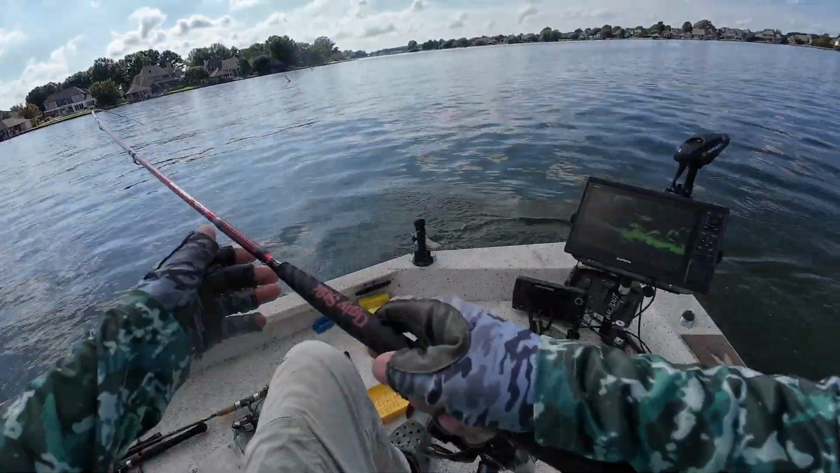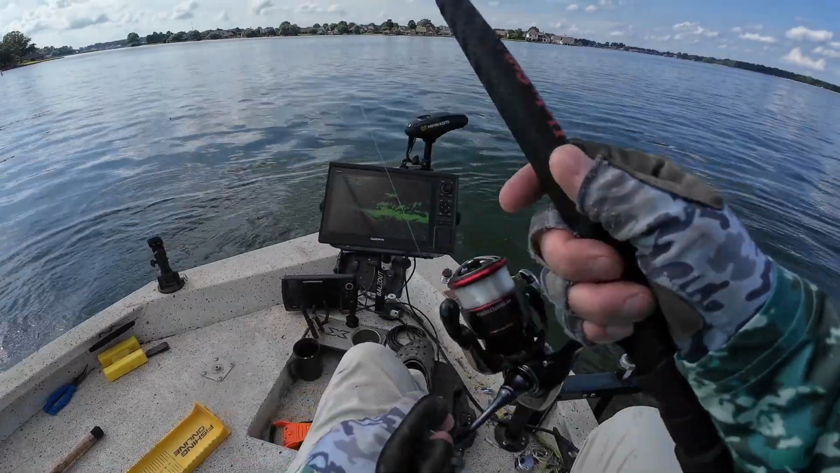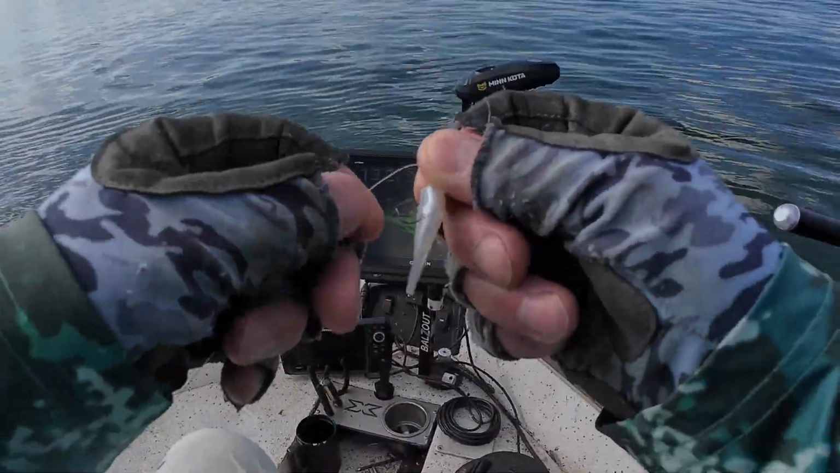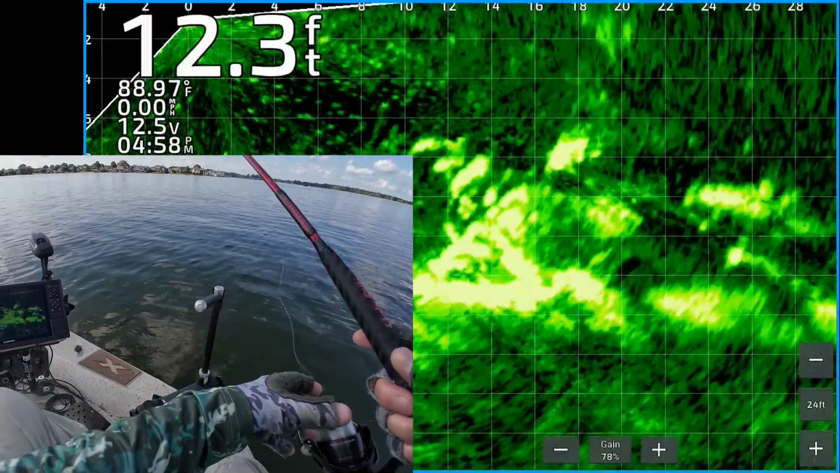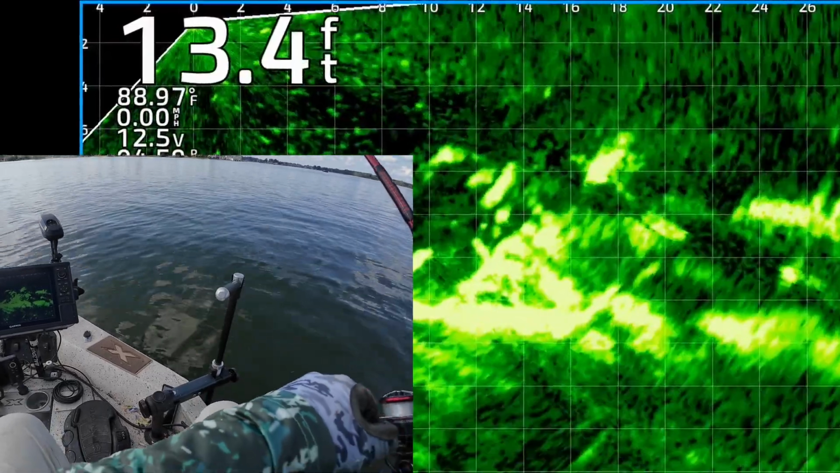Couldn't resist. Oh man, that sucker got off right at the boat. One of these days I'll get a net. Make sure your soft plastic is lined up perfectly straight. Otherwise your line will twist and your jig will wrap around your weight and make a knot, which is really frustrating.